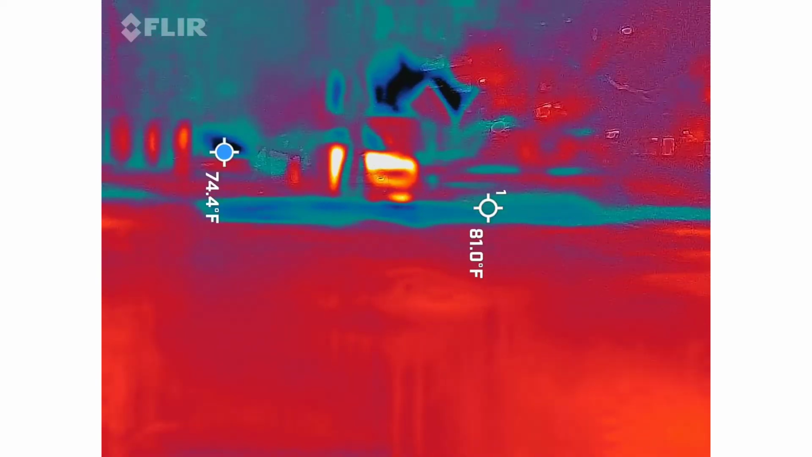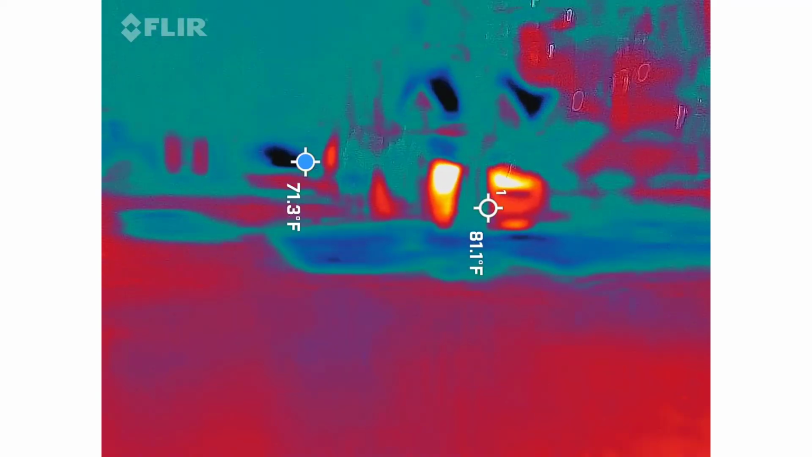Was hers orange? No. I got orange, blue, and green. I also see it moving around. I'm going to write down the orange.